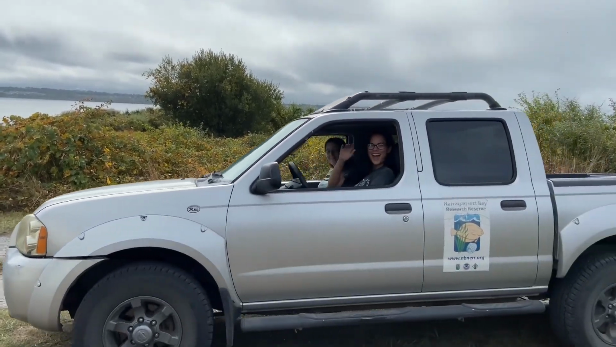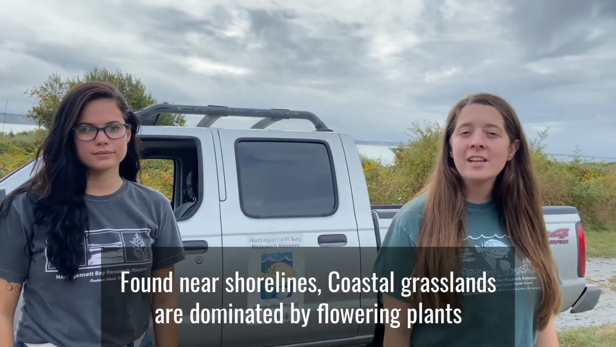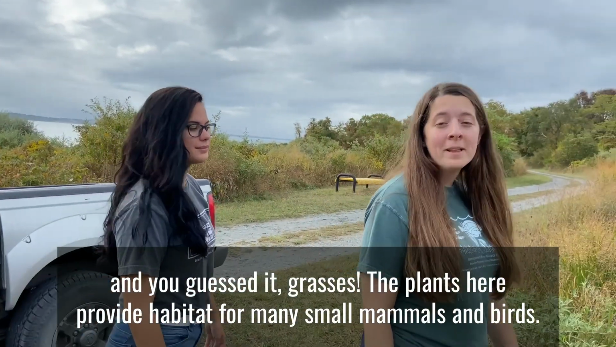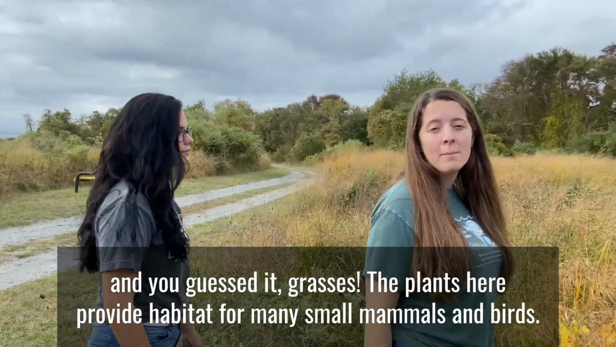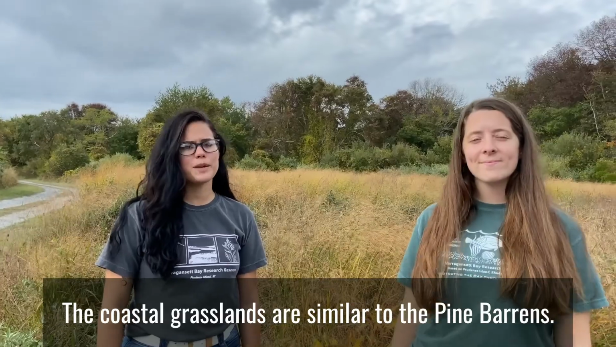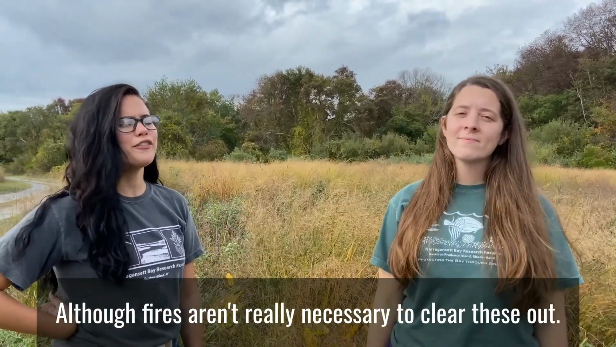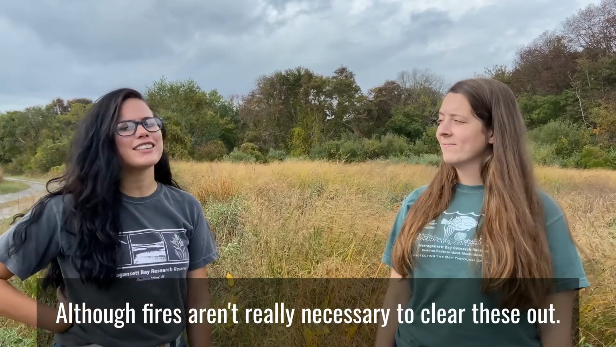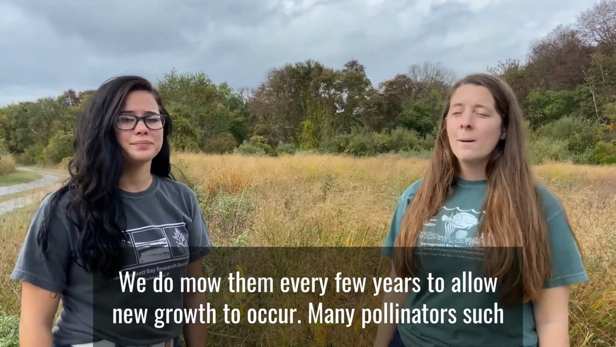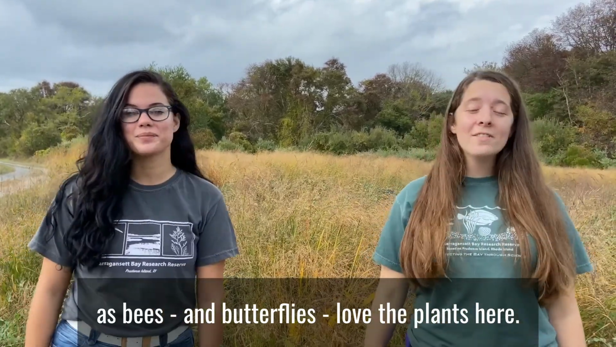Found near shorelines, coastal grasslands are dominated by flowering plants and, you guessed it, grasses. The plants here provide habitat for many small mammals and birds. The coastal grasslands are similar to the Pine Barrens. They're dominated by frequent disturbances. Although fires aren't really necessary to clear these out, we do mow them every few years to allow new growth to occur. Many pollinators, such as bees and butterflies, love the plants here.